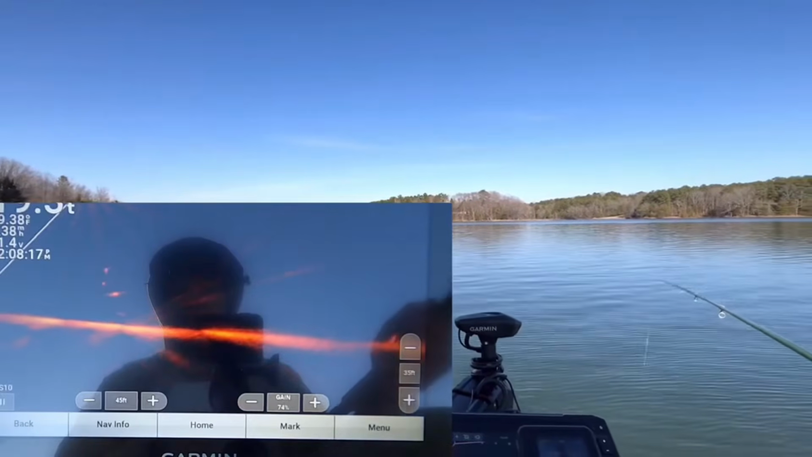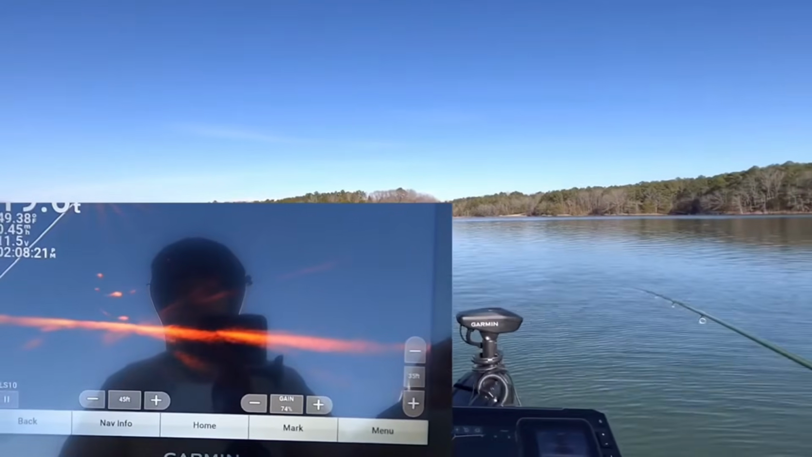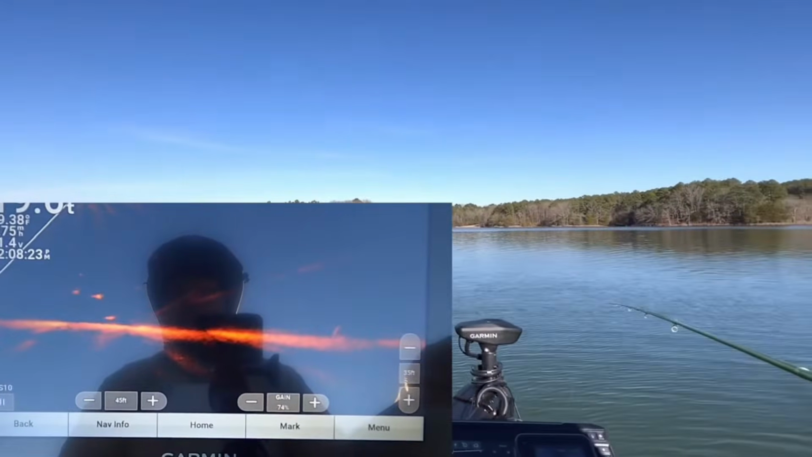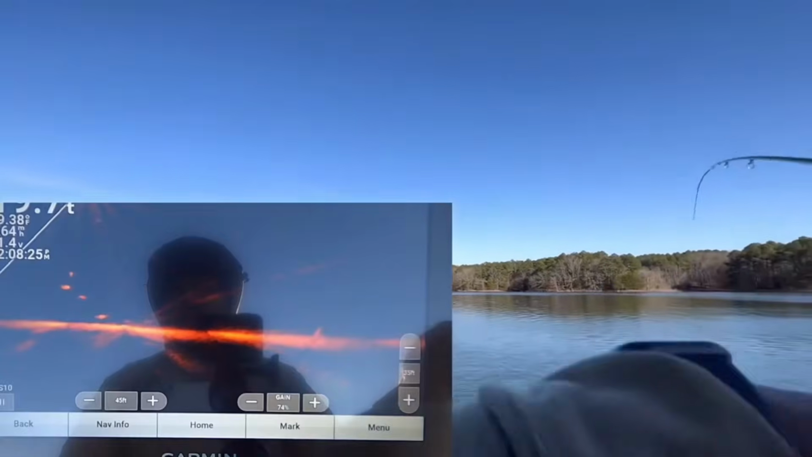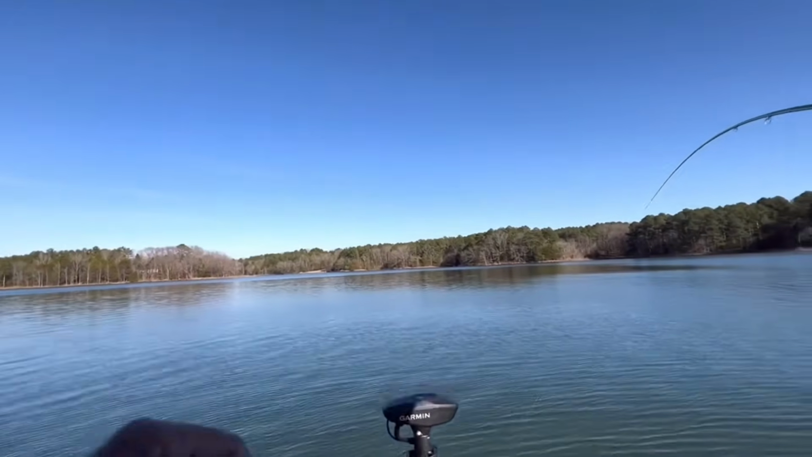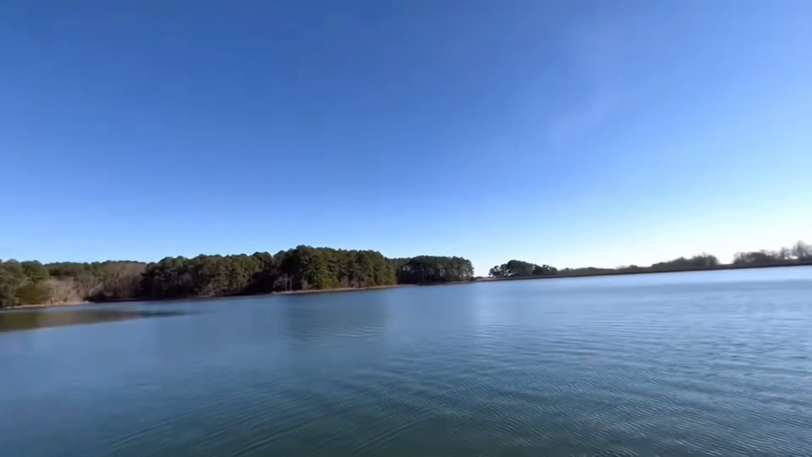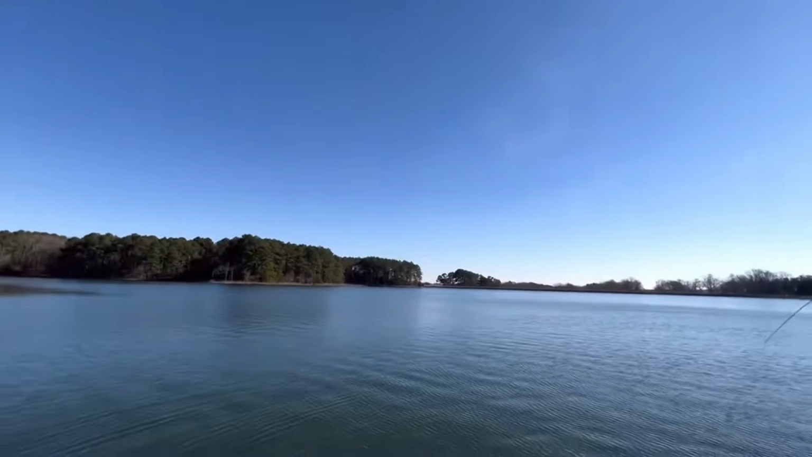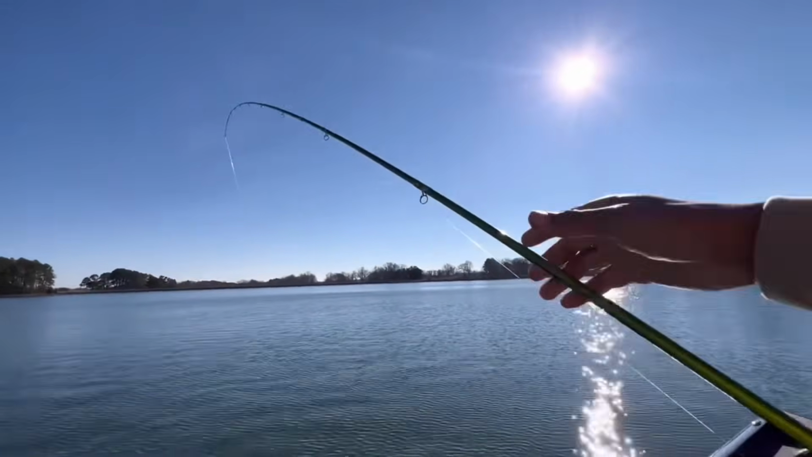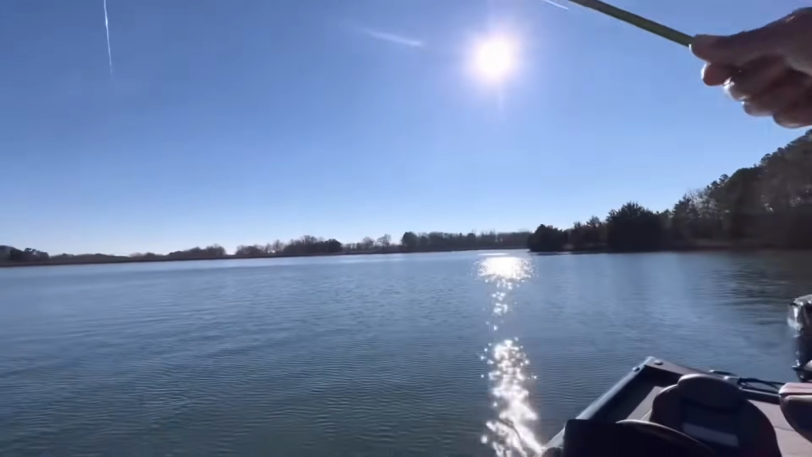Okay. They turned on me. Now I'm turning with them. Here come one. Oh, got it. See how that fish came out of nowhere when I turned that trolling motor? That's a good one too. That's a nice crappie. I was targeting one, then all of a sudden this one came out from the bottom.